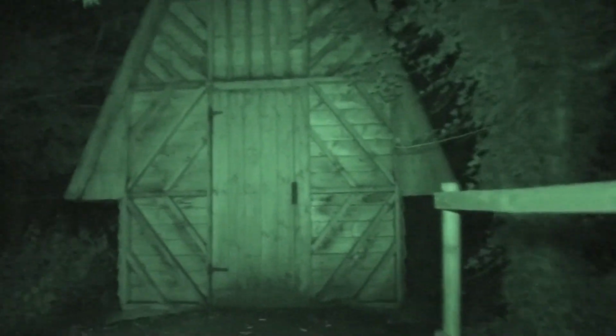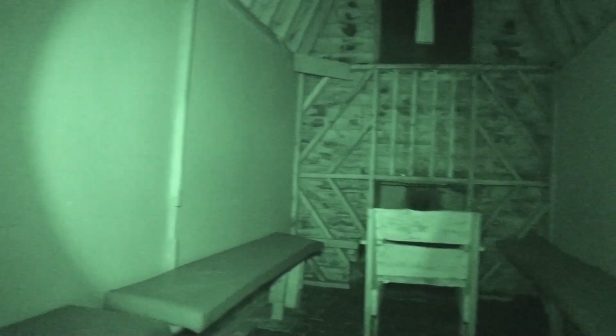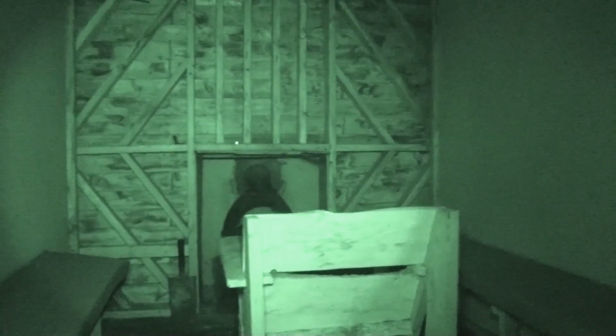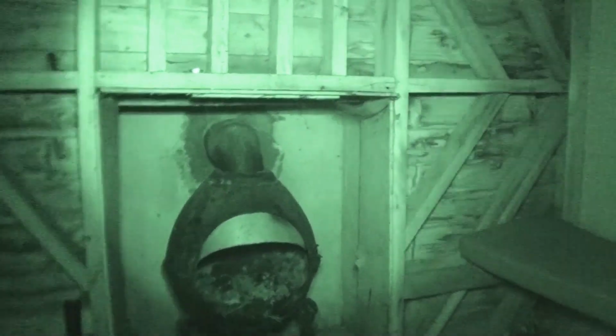It's another replica church. And I can smell incense in here.